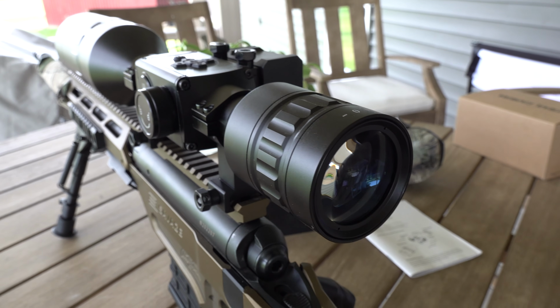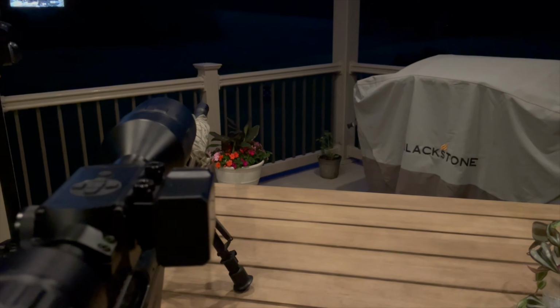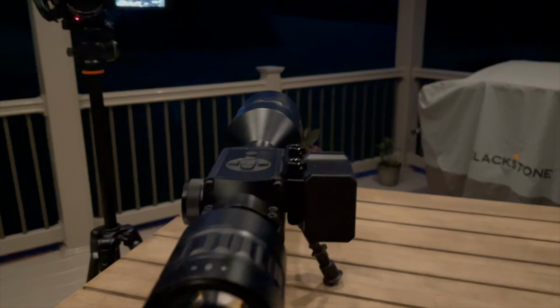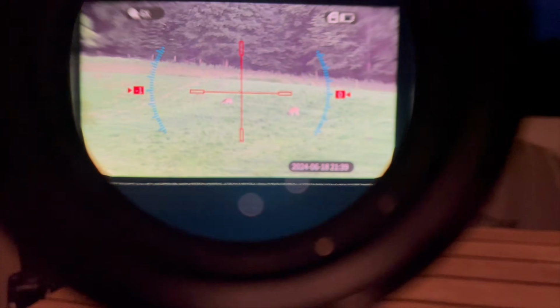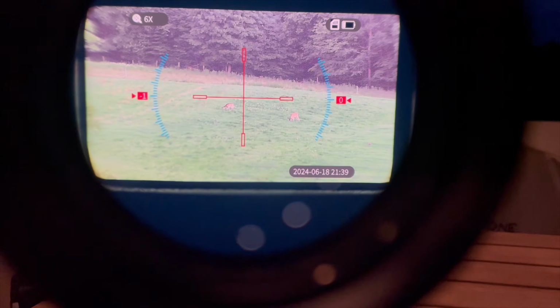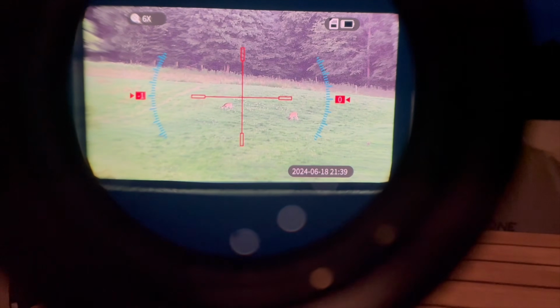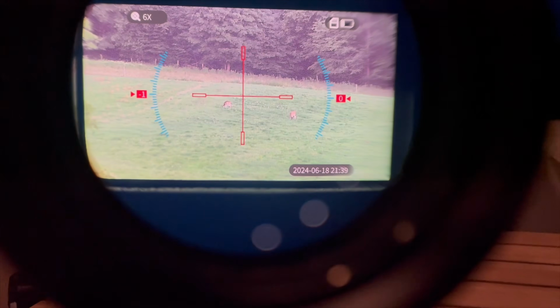The most amazing thing about the scope, without a doubt, is the technology it has to see in the dark. If anybody's going to buy this scope, they're going to buy it because of its ability to obviously see in the dead of night. This is a perfect scope for predator hunting, like coyote hunting, fox hunting, raccoon hunting, anything that you're going to hunt at night. It's super handy because you don't need an IR light or a super expensive thermal adapter or anything like that.